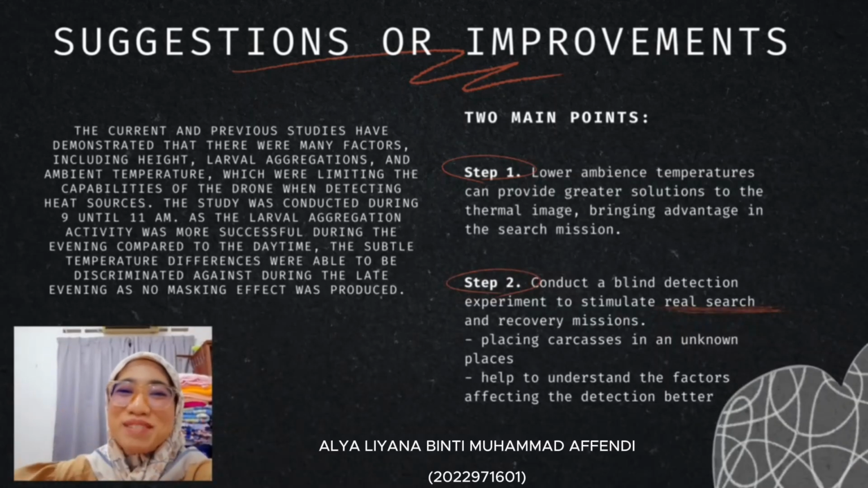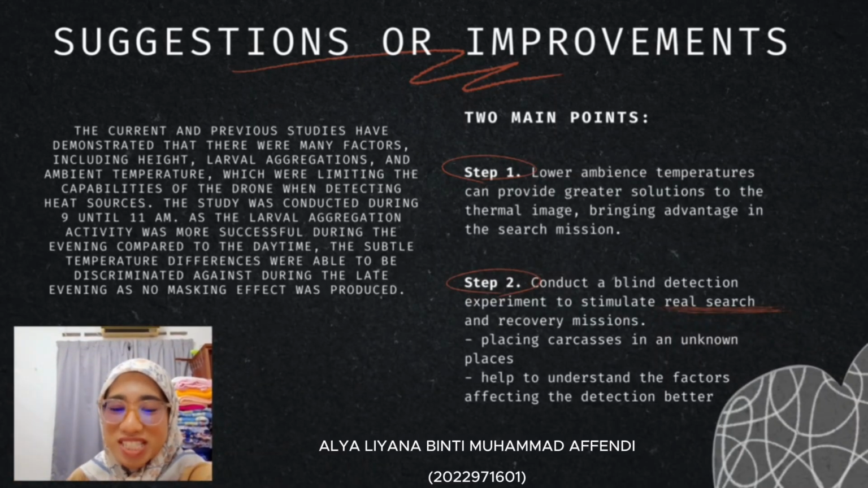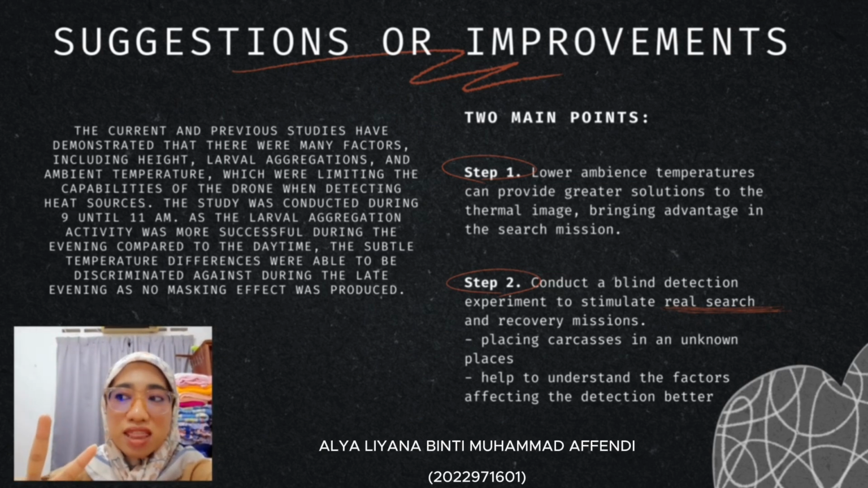Hi, my name is Alelena and I will be explaining the suggestions of improvements. This is based on the research that has been done. The current and previous studies have demonstrated that there were many factors such as heat, larval aggregations, and ambient temperature. These three factors were limiting the capabilities of the drone when detecting heat sources.